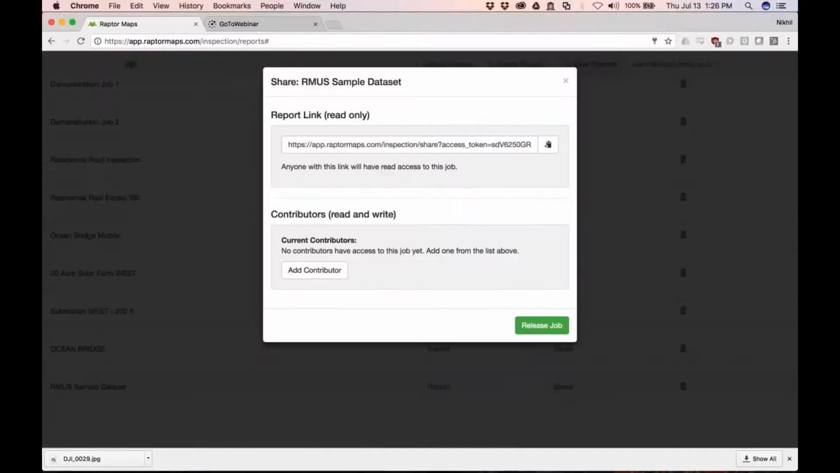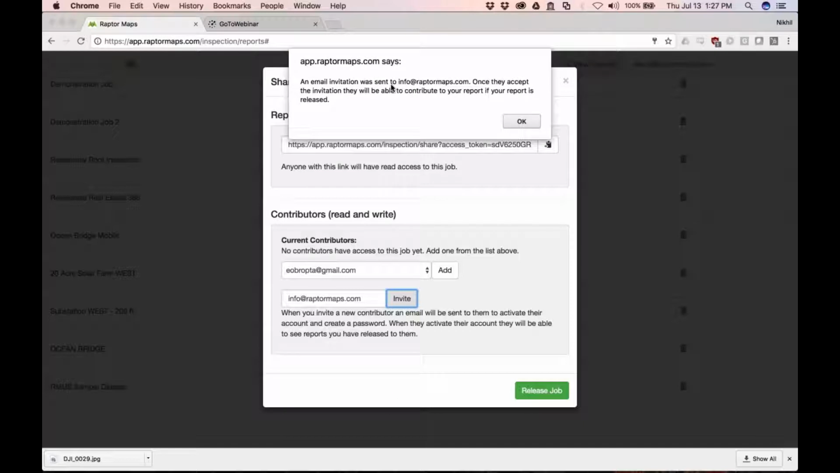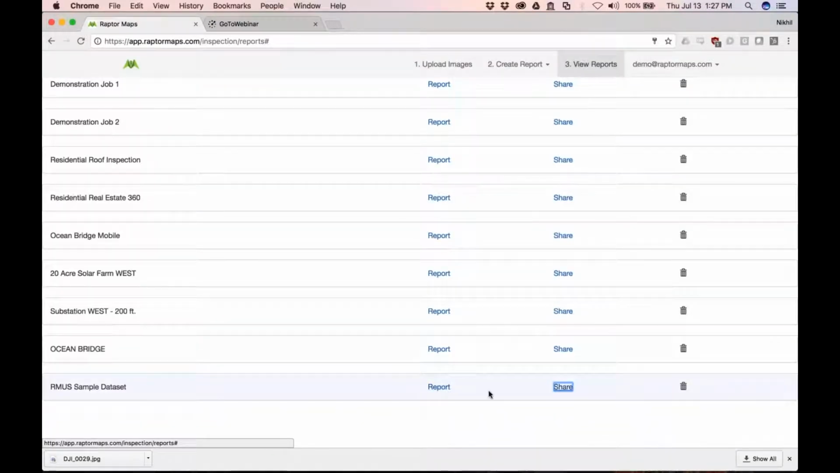And so we've made it so that you can add in what's called a contributor. So you can basically specify the email address. So here, this is our info address. You guys can all feel free to invite or to email us at it. And what it does is it sends an email invitation to that person and says, hey, this person, in this case the demo account, has invited you to go in and take a look at this report. And you can go in and annotate it.